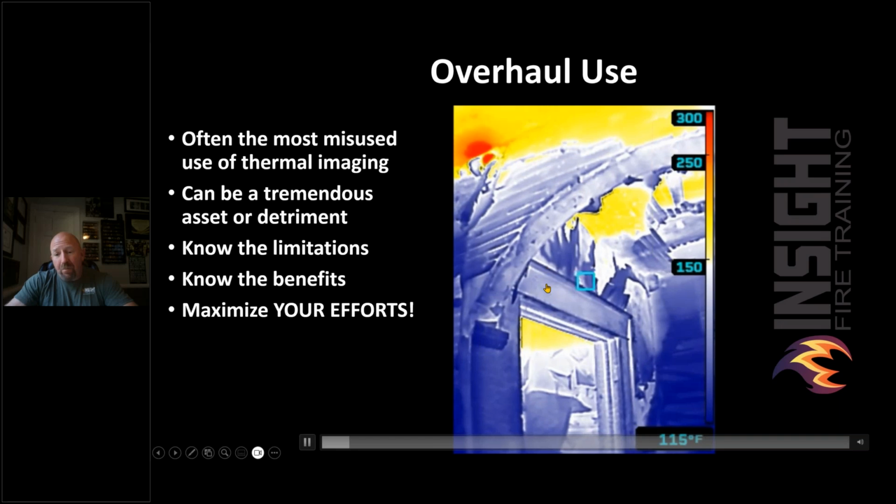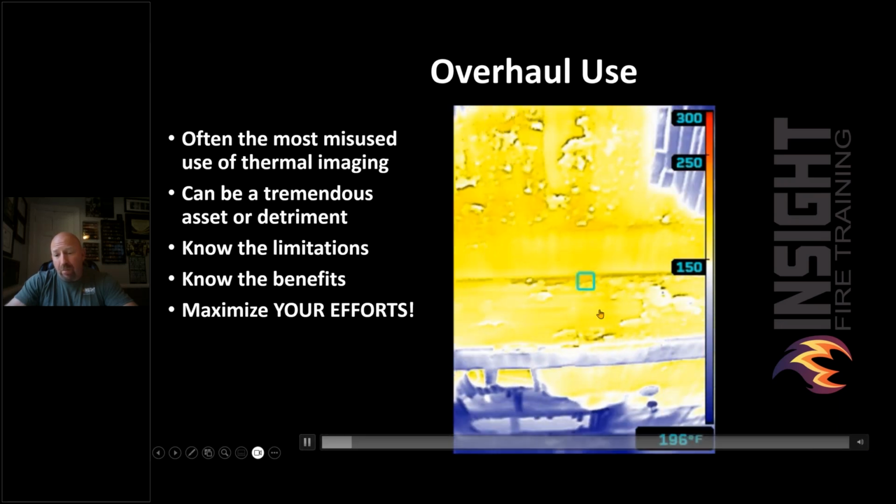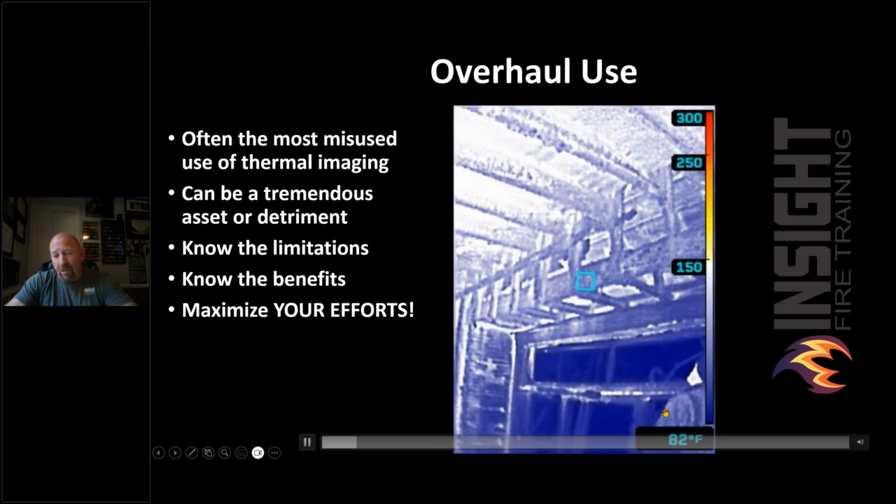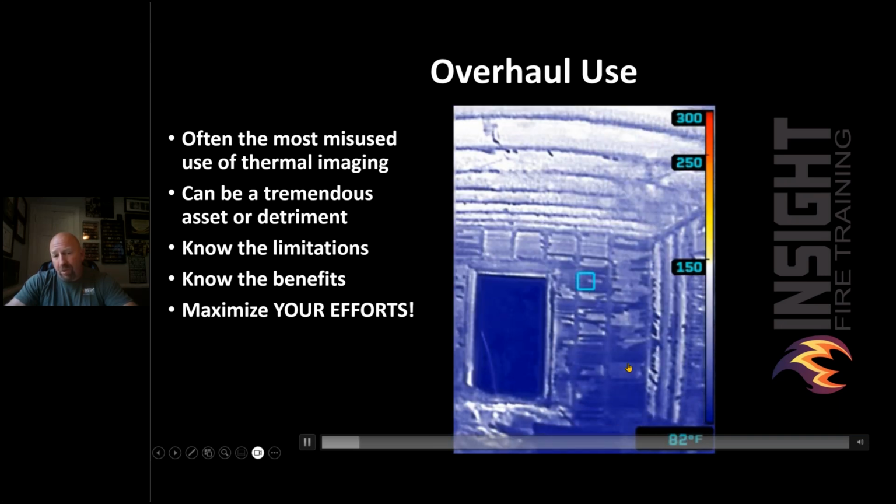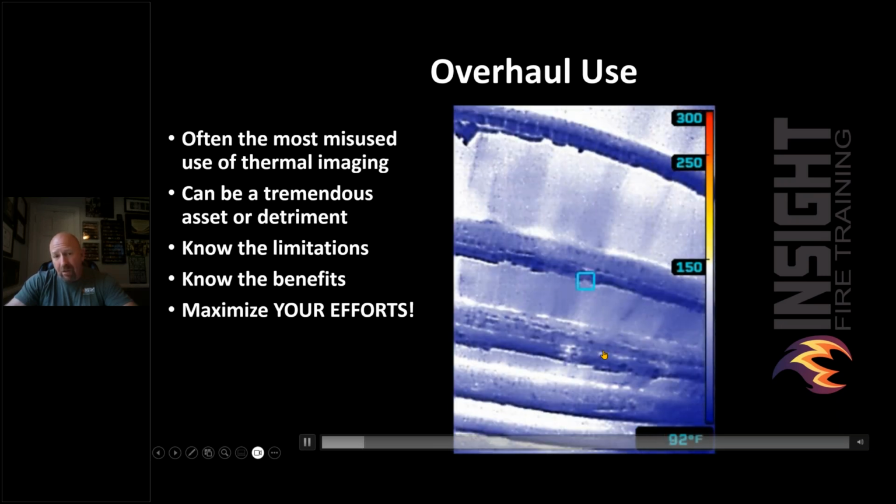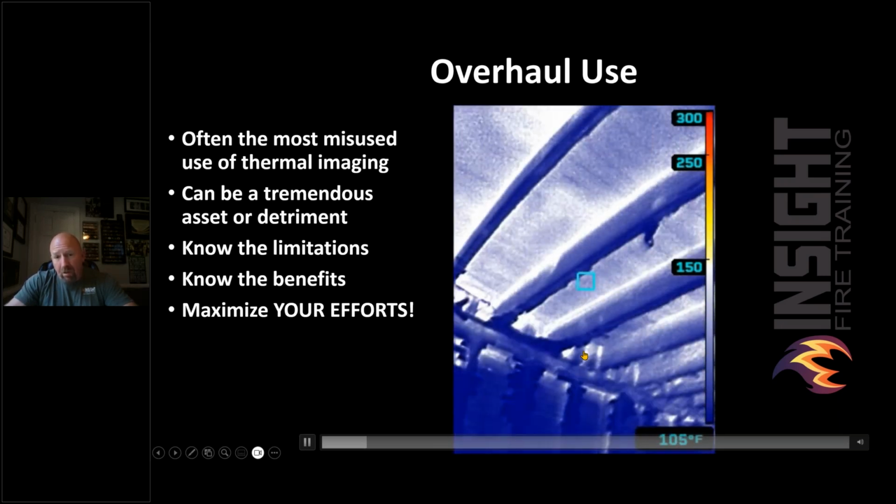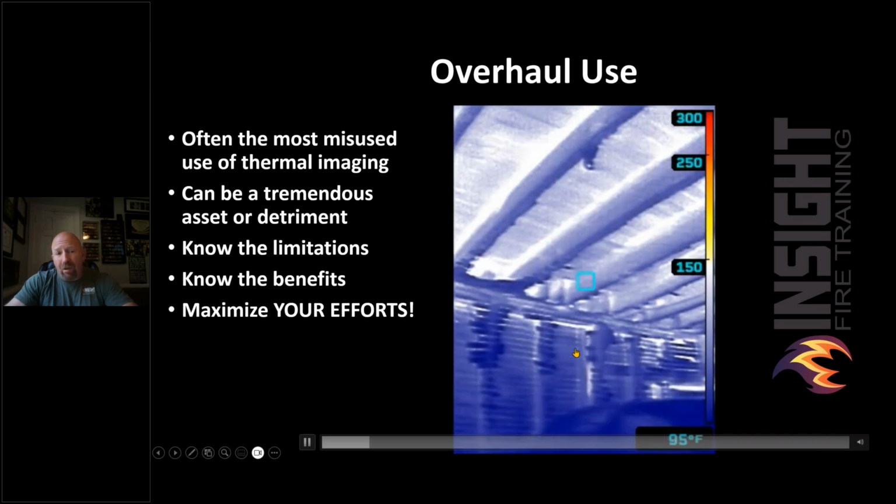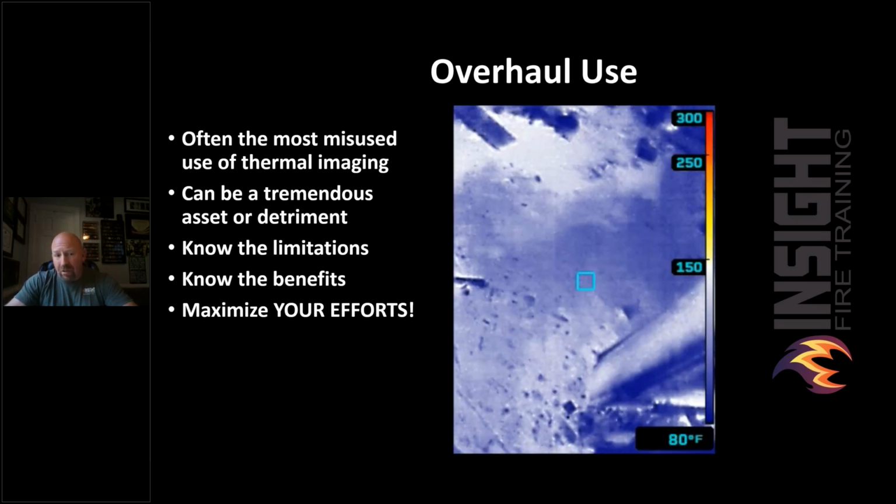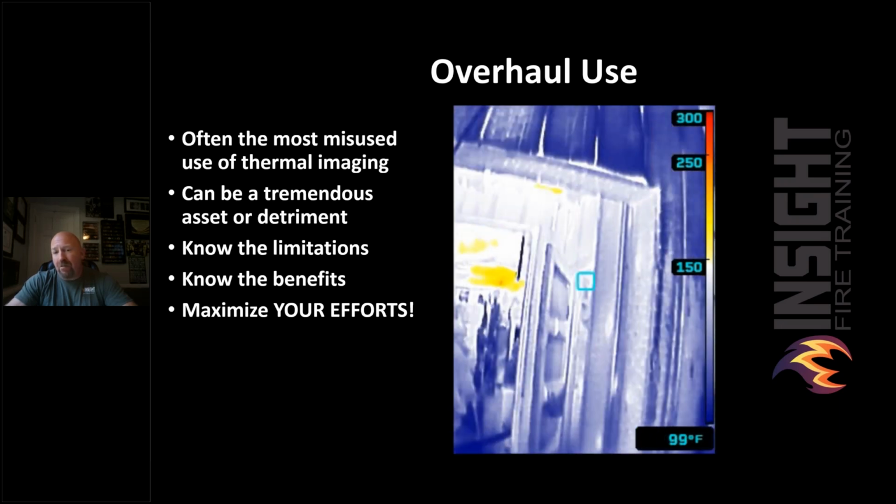In overhaul, they read the spot temperature. You can clearly see the spot temperature jumping around here. The spot temperature was removed from NFPA 1801 TI Basic due to misinterpretation and due to it leading to 3 separate line of duty deaths as a contributing factor. So we look for heat and understand what heat patterns look like. So we make it an asset, not a detriment. We know the limitations, we know the benefits, and we use it to maximize our efforts.